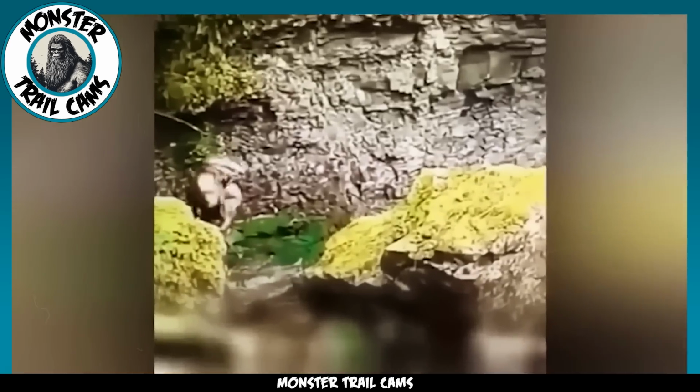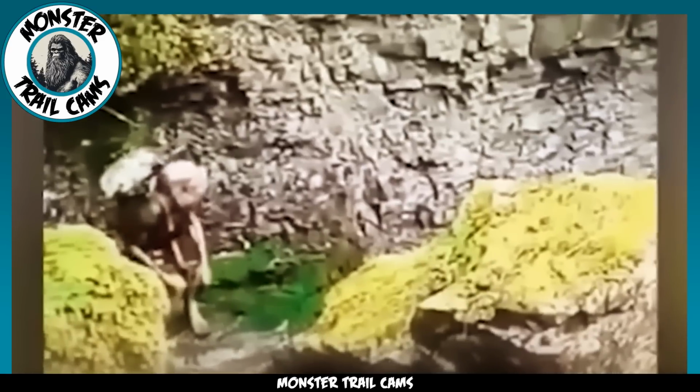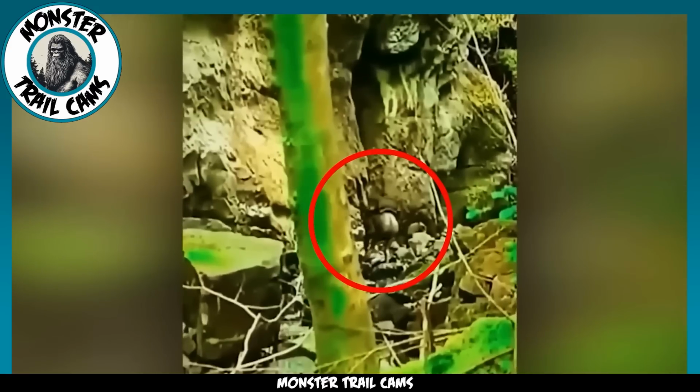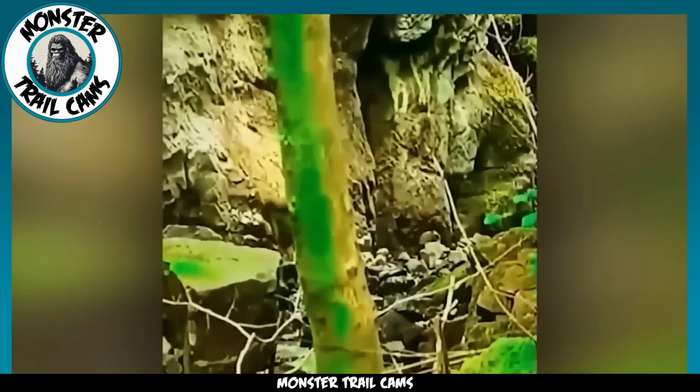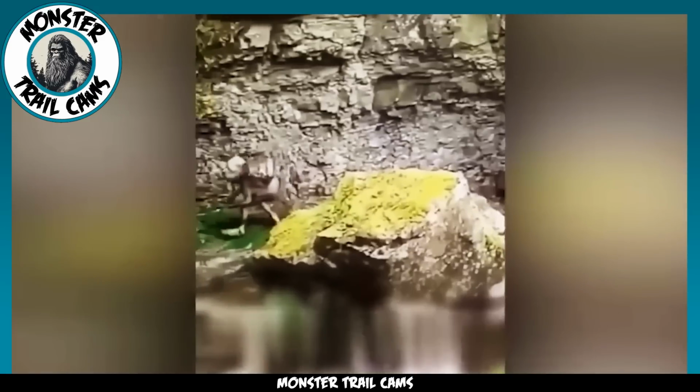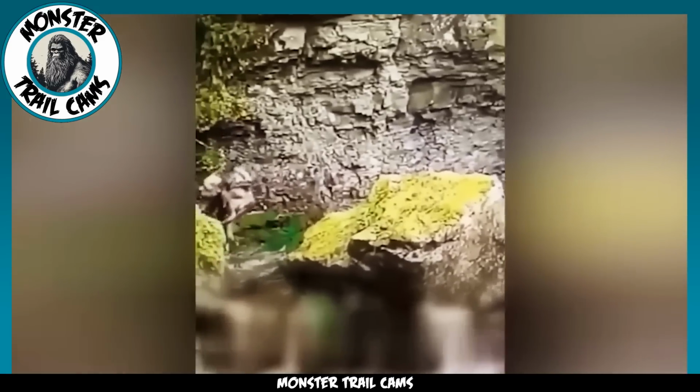Our last clip of the day is quite a strange one. There's almost no way this can be real, but I'll let you judge for yourself. Look at these little creatures walking around the forest floor. What are they? They appear to be intelligent. This one looks to be wearing a little backpack. Might this just be an internet joke, or are we looking at a cryptid?